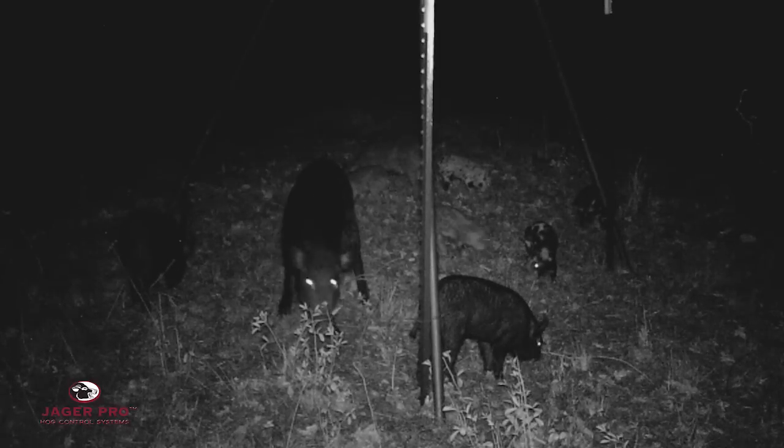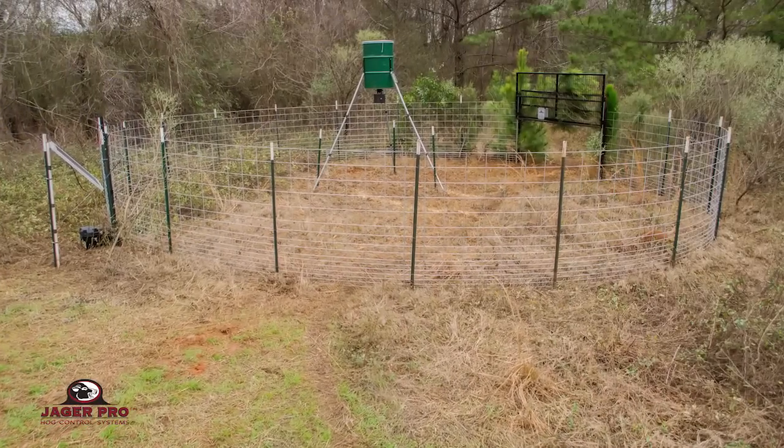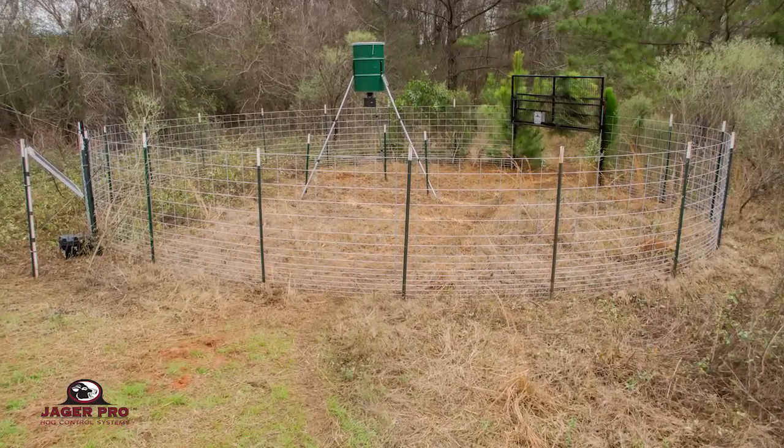This segment demonstrated the strategic removal of an entire sounder using a mine trapping system while expending less than 4 hours of labor. The next video in our series will continue to demonstrate feral hog behavior, so viewers will better understand how to accomplish 100% captures for more effective hog control.